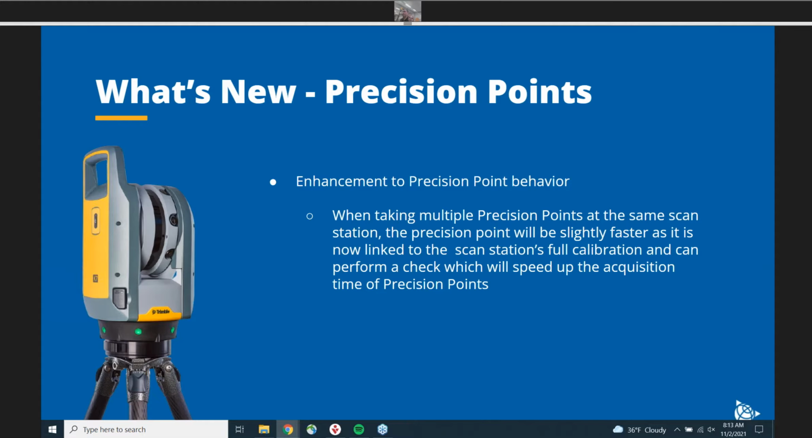So if you're taking multiple precision points, you're going to be able to go boom, boom, boom, and take 3 precision points a lot faster than you would if you had to calibrate every time. I think it's a really exciting feature, because the precision point is really great to use, and being able to do it faster, increase your productivity and get to the next station without having to wait for a calibration anymore is really awesome.